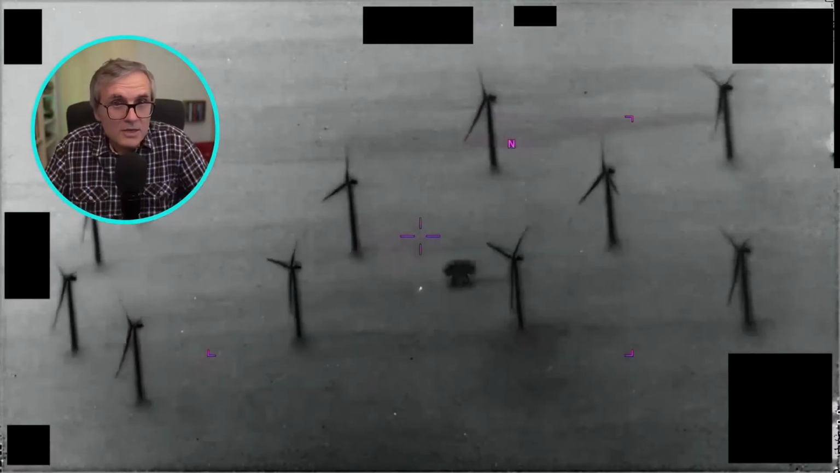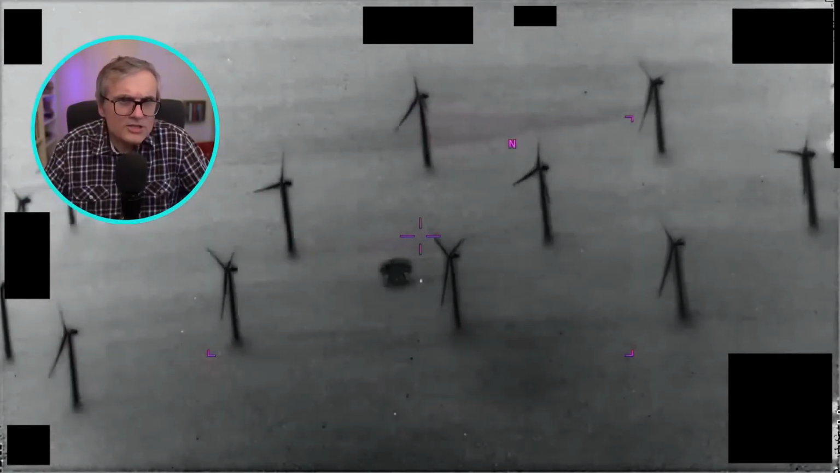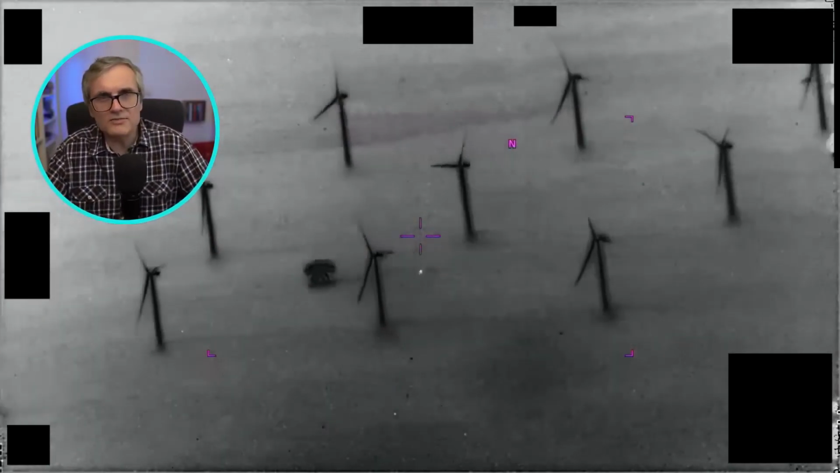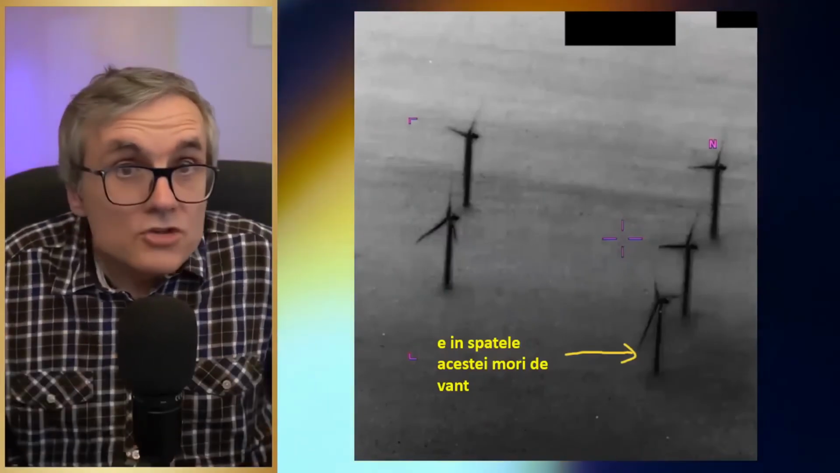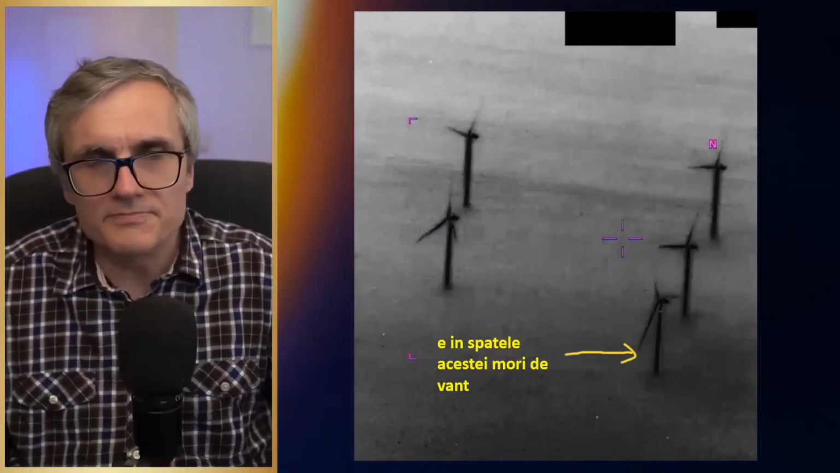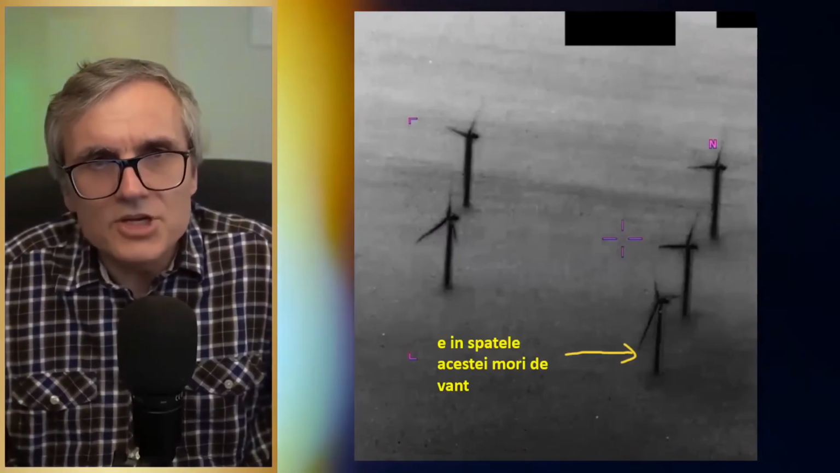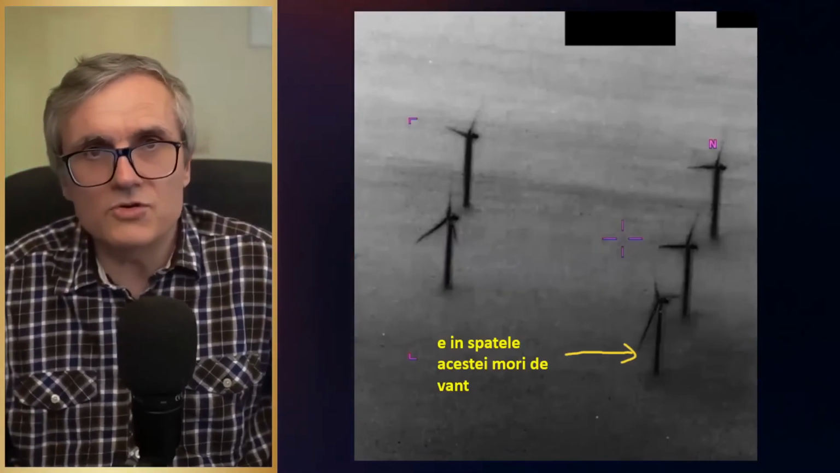On closer inspection, it seems that the object passes behind the wind turbines, which would make explanations like a reflection on the camera window or these types of artifacts unlikely. The fact that the dot seems to pass behind the wind turbines suggests that it could be a real object, not just a camera artifact. But without data about distance, speed, or altitude, normal explanations remain the most likely: a bird, a balloon, or a drone seen in infrared.